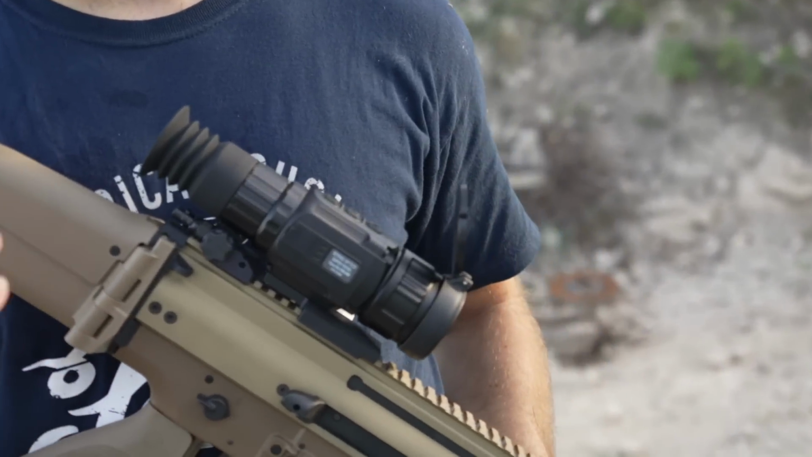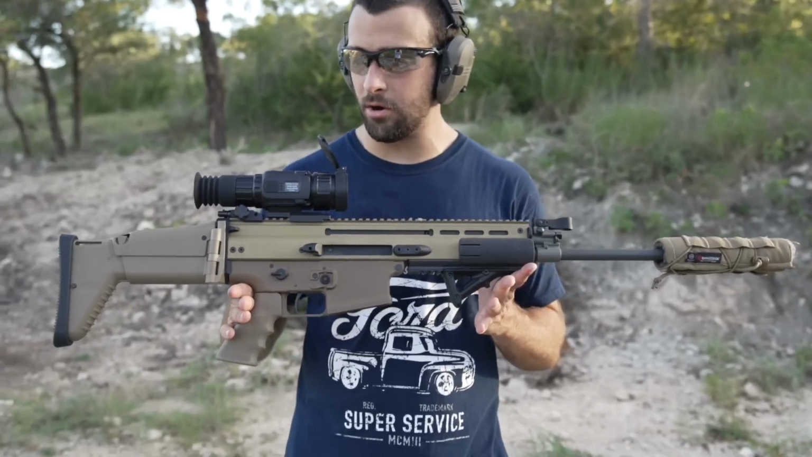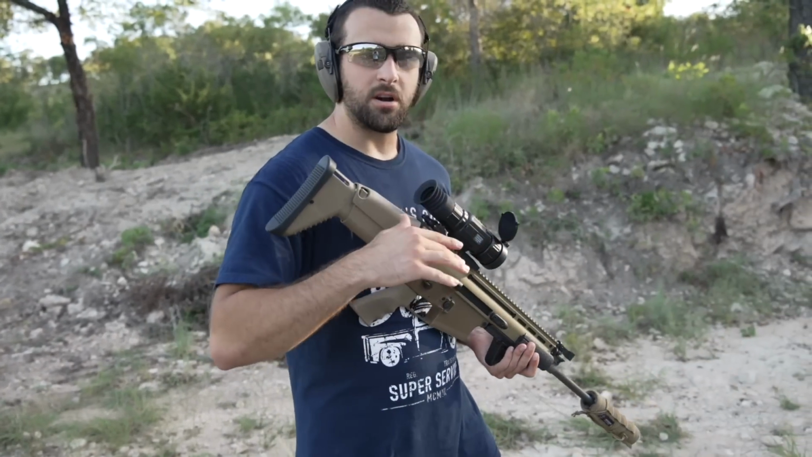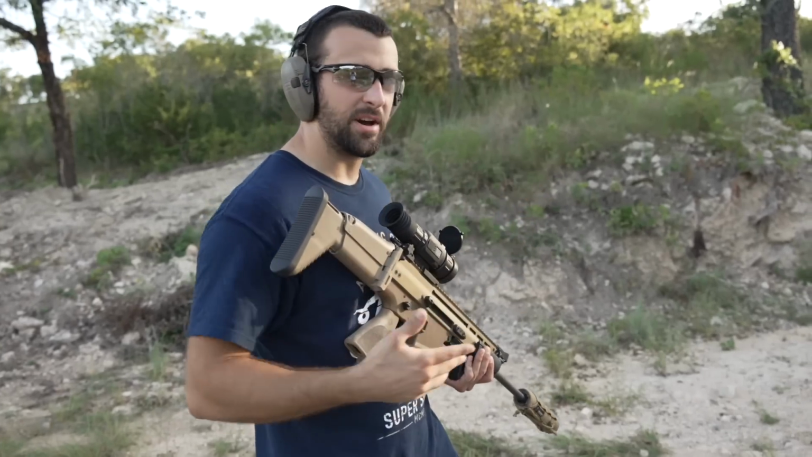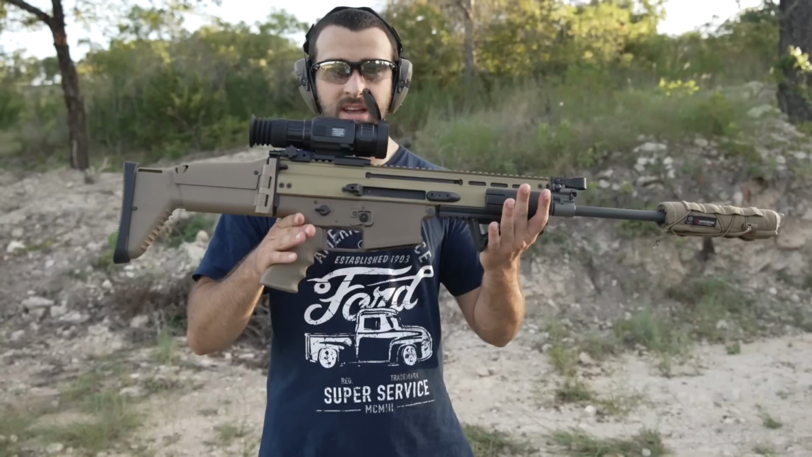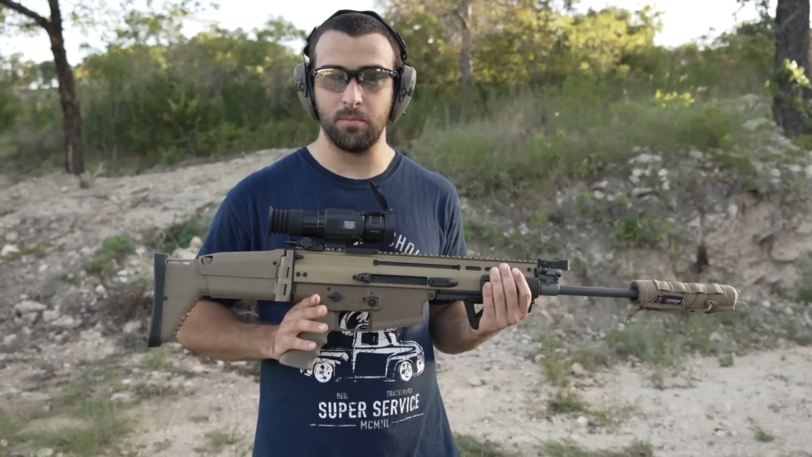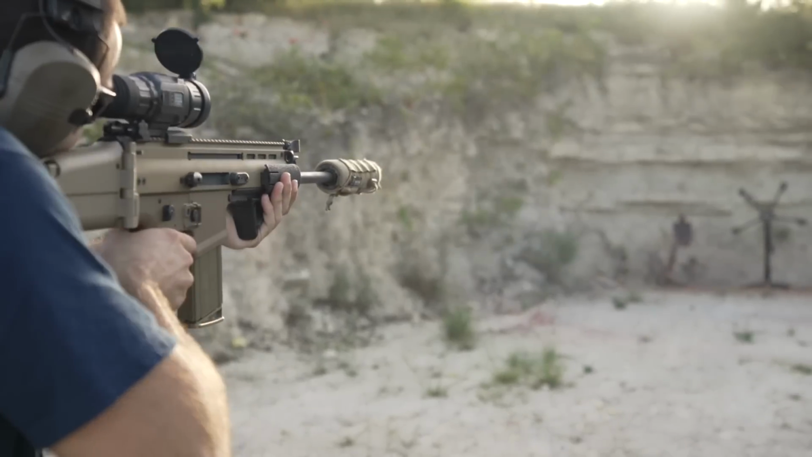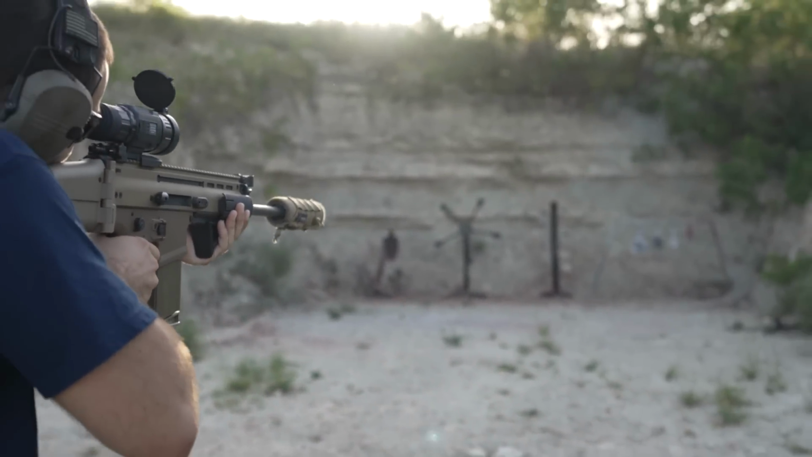Now, real quickly, of course, being that this is an all ranges, close, medium, long range thermal optic, I want to start off shooting somewhat more, not so much fast paced, but up close, moving around a little bit more, with a pretty abusive gun as far as recoil. This is a FN SCAR 17S, known to be very abusive on optics, notably night vision and thermal. Get some swingers, should be roughly zeroed in. Oh, off to the right.